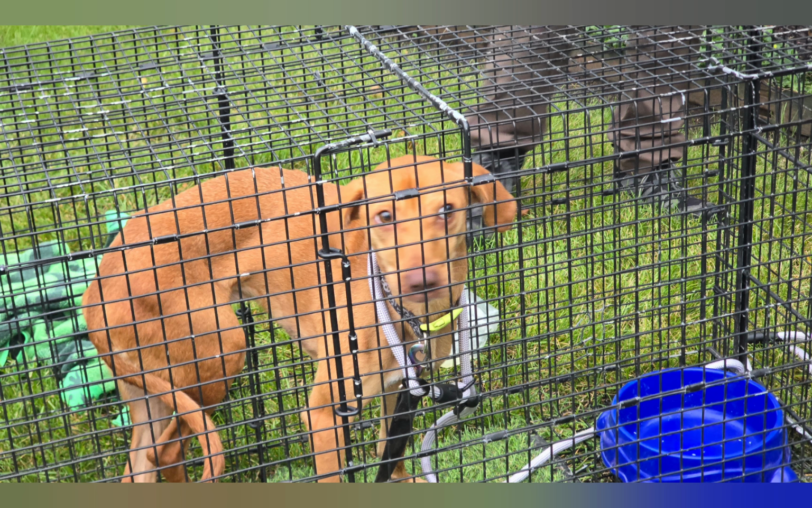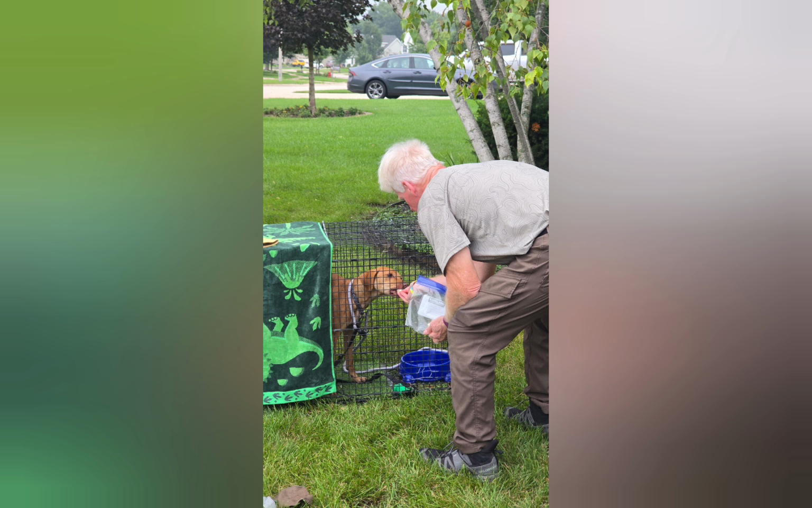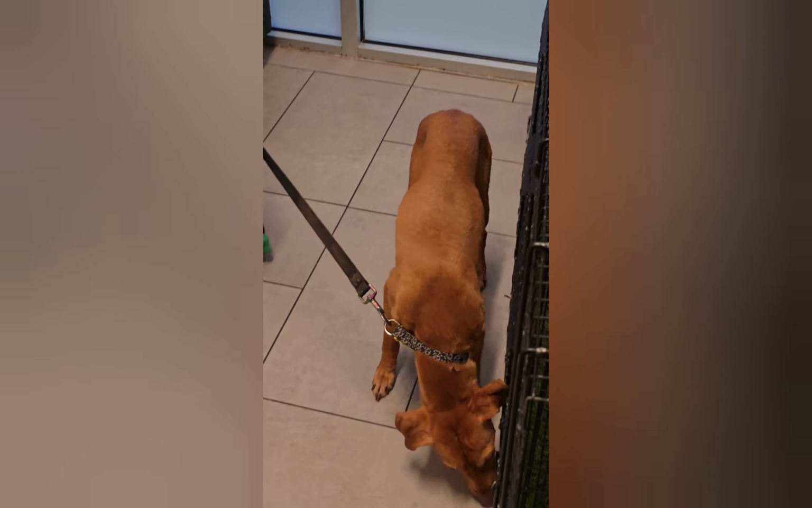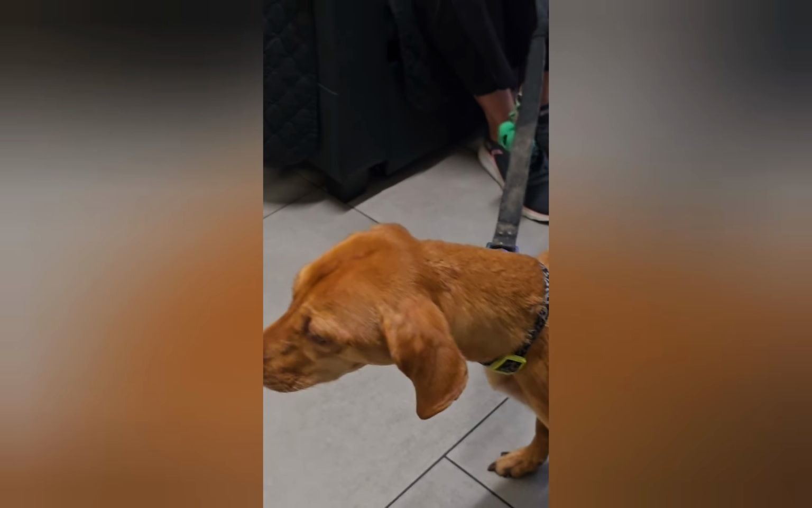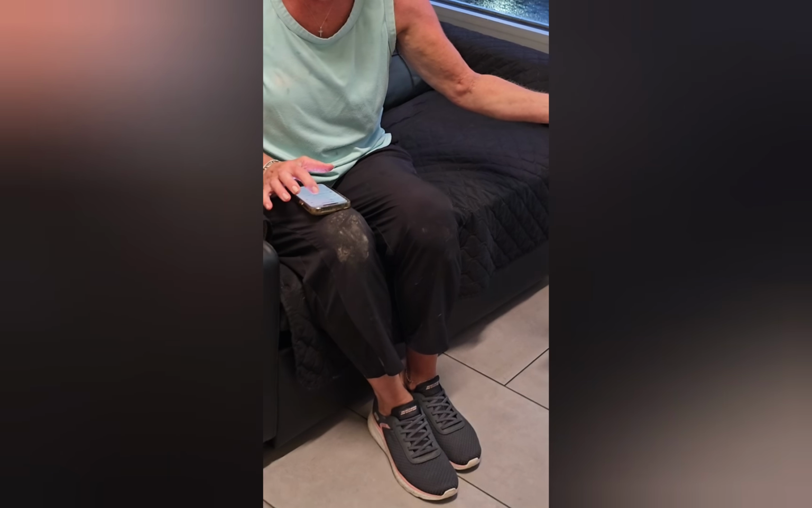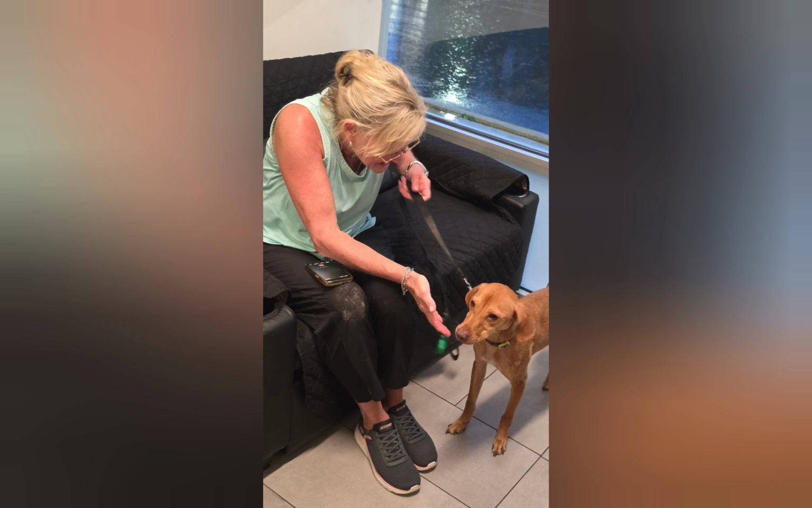As you can notice, his right leg ended up being out of socket, and they have put it back in place, and he has a sling on. I do want to mention that, again, the volunteers were working on this since the very beginning for all 9 days, hanging up flyers, putting out food, setting up traps. And here's one of those volunteers now who brought Charlie to the emergency room vet in Naperville.